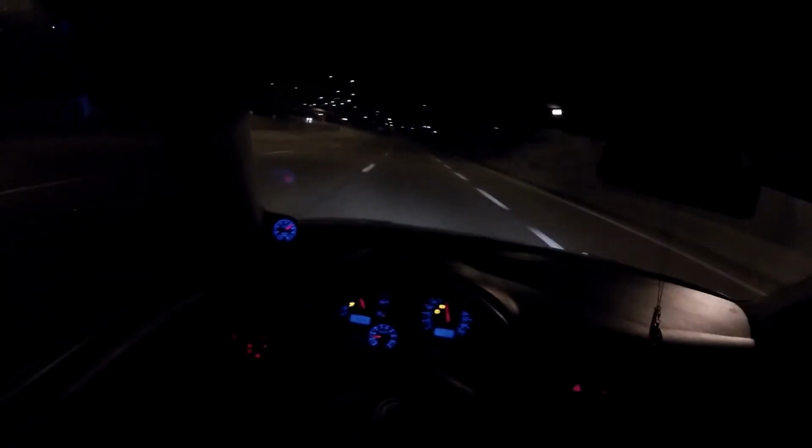Faster, probably with fresh gas. Not 100% on that, but probably is. This is a few month old gas. But yeah, it's nice to drive this thing. You can daily this thing, still get awesome fuel mileage.